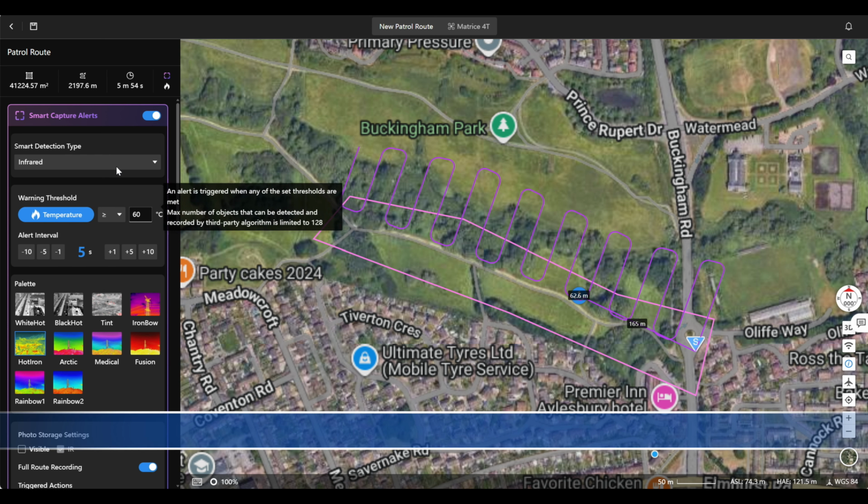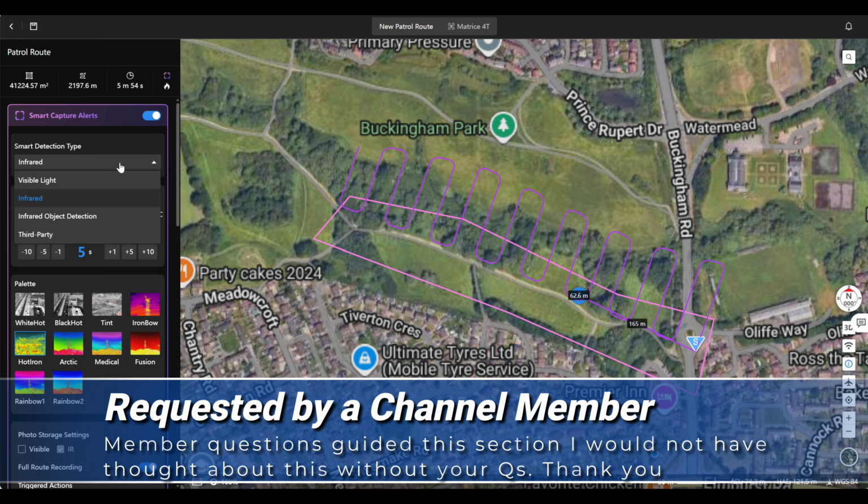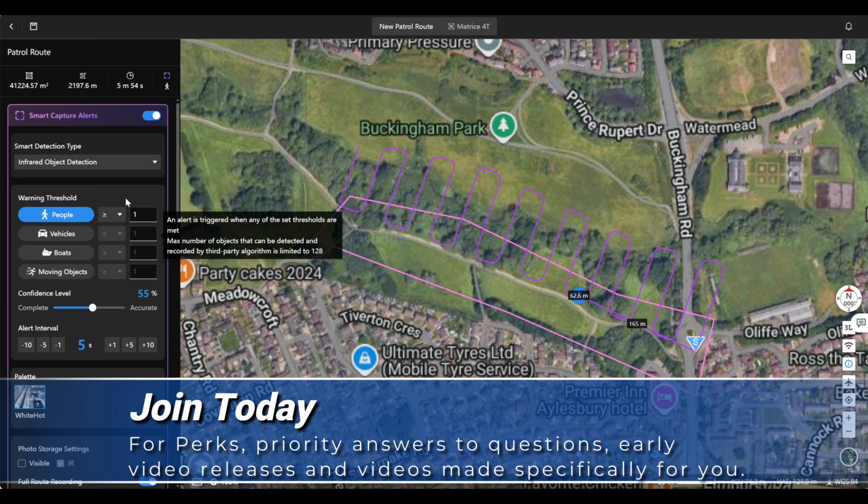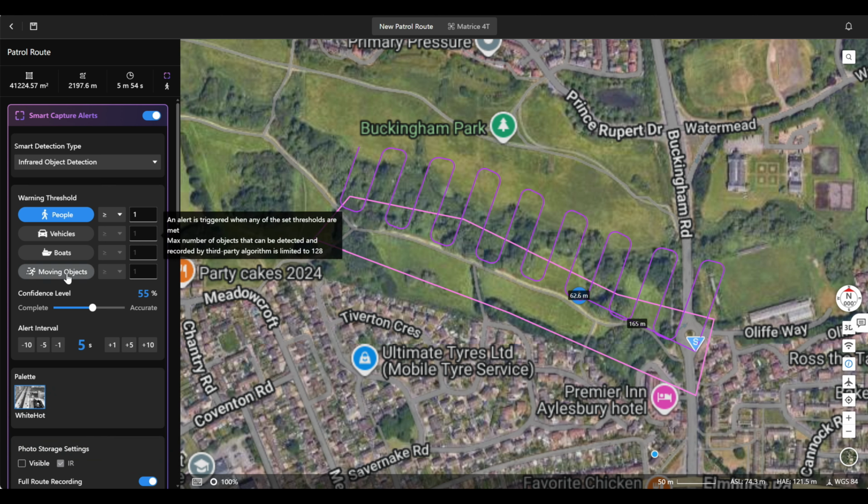What you can do, which you may find really useful, particularly as there was one member who was talking about looking for deer in forests, etc., is go for infrared object detection. Now, when you're looking for animals and things like that, you're probably not really that interested in people as such. What you might be looking at is a moving object, so any sort of moving object. And that will be where we want the detection to be.